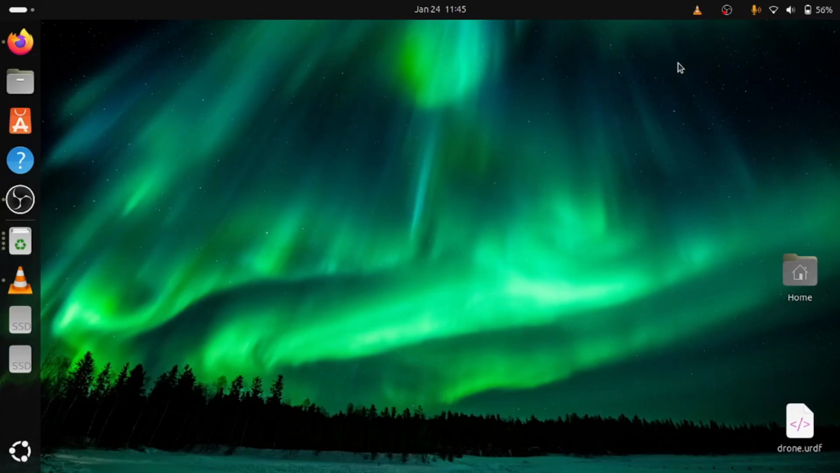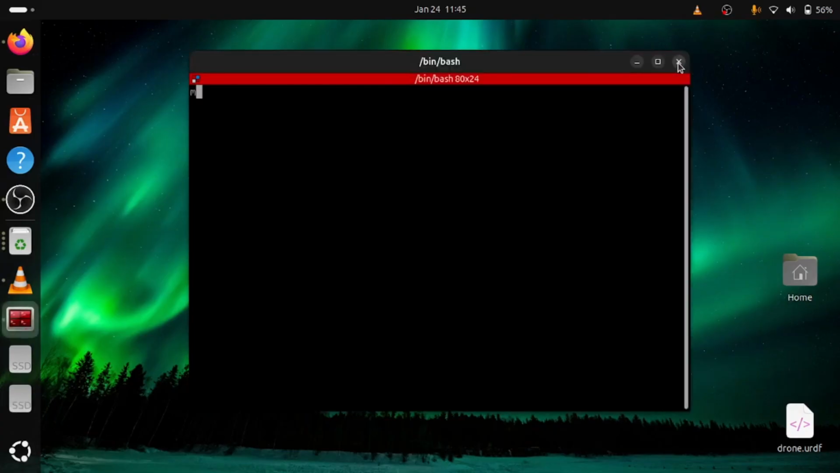So the first thing I'm gonna do is open the terminal, then create our workspace where we are gonna do all our stuff, which I'm gonna call the STL-27 LiDAR workspace. Then I'm gonna create the source directory.